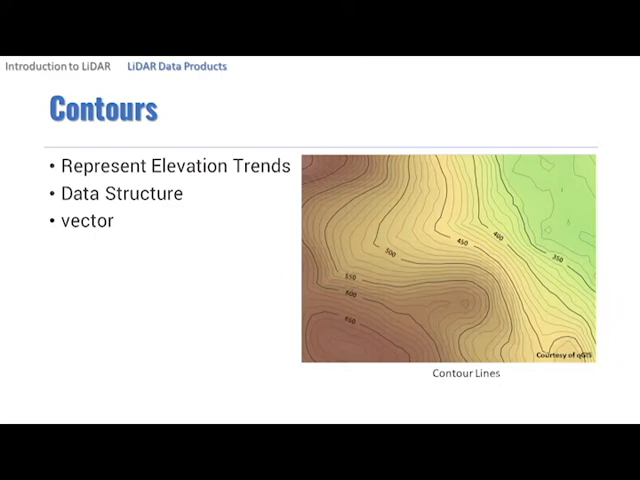Contours are one of the most common LiDAR-derived data products. Contours are lines that estimate locations of equal elevation above or below a datum such as mean sea level. They are used on topographic maps to denote elevations.